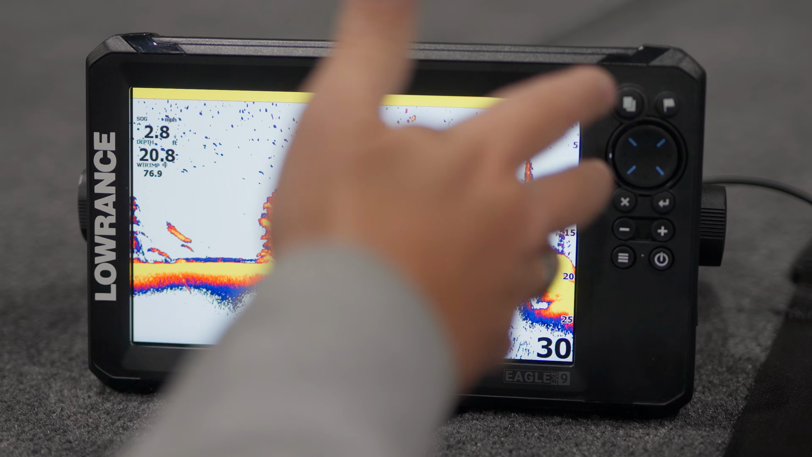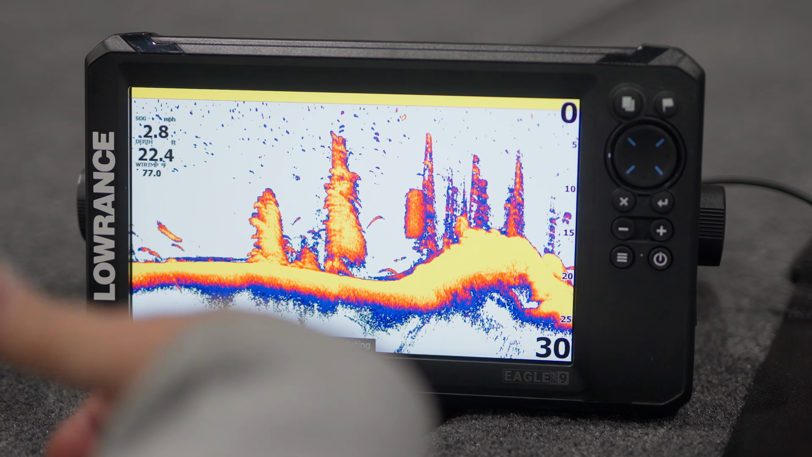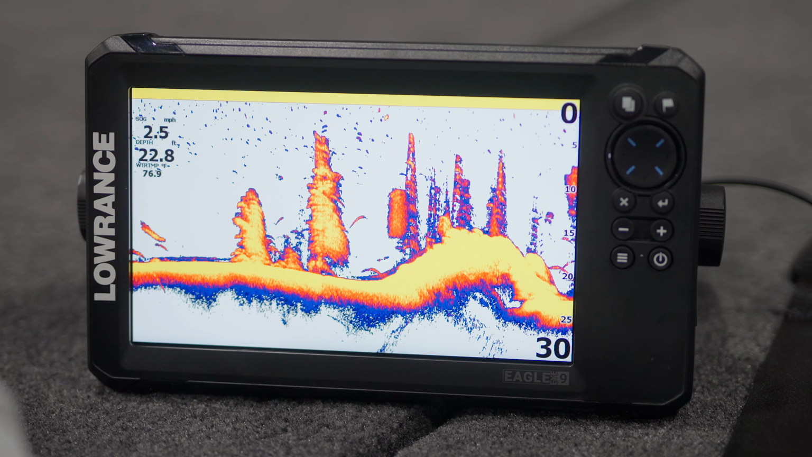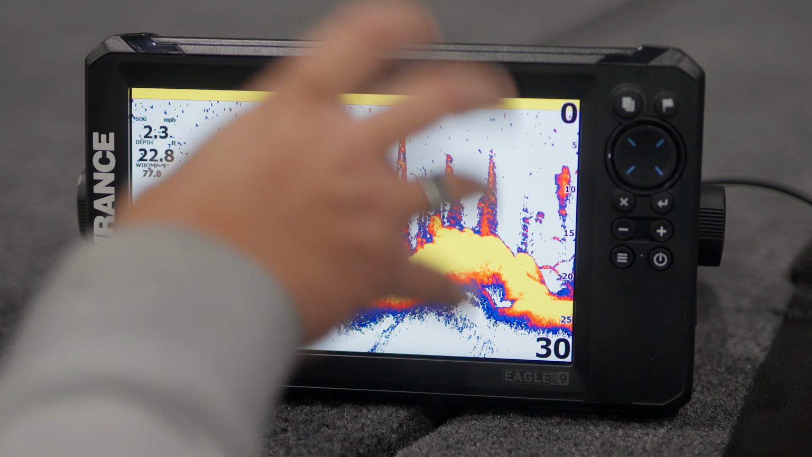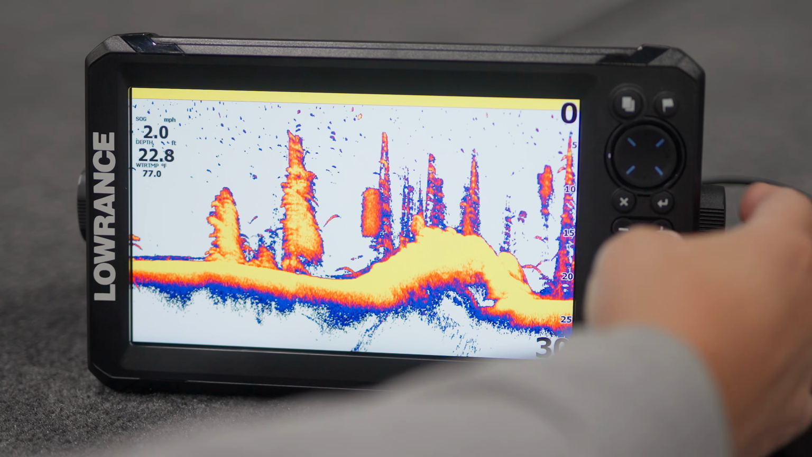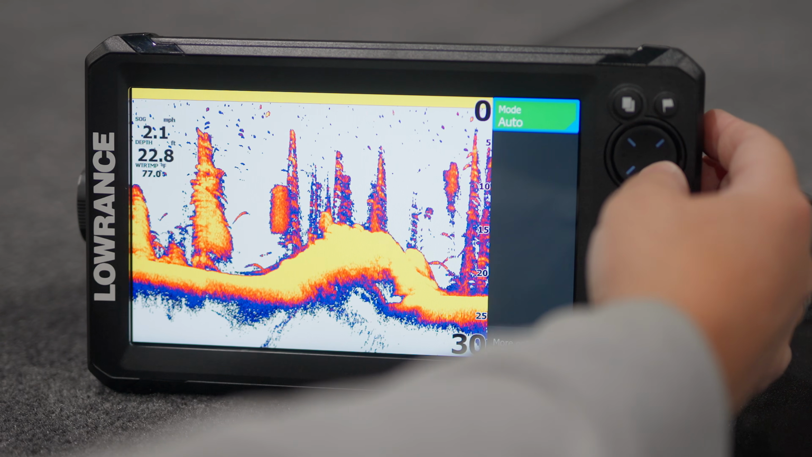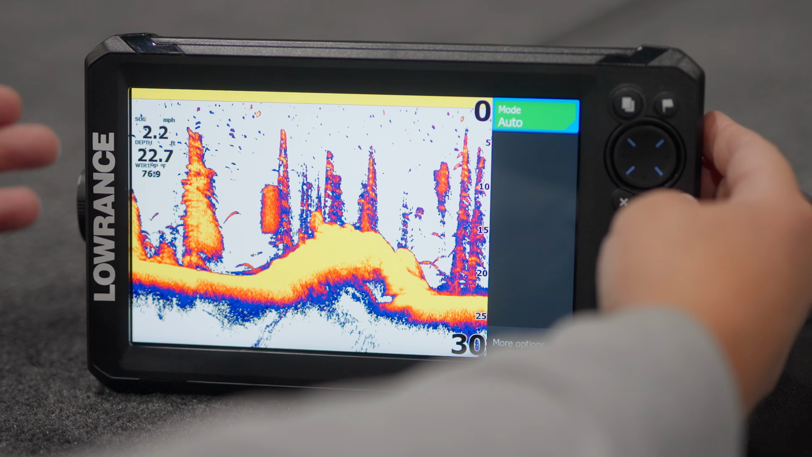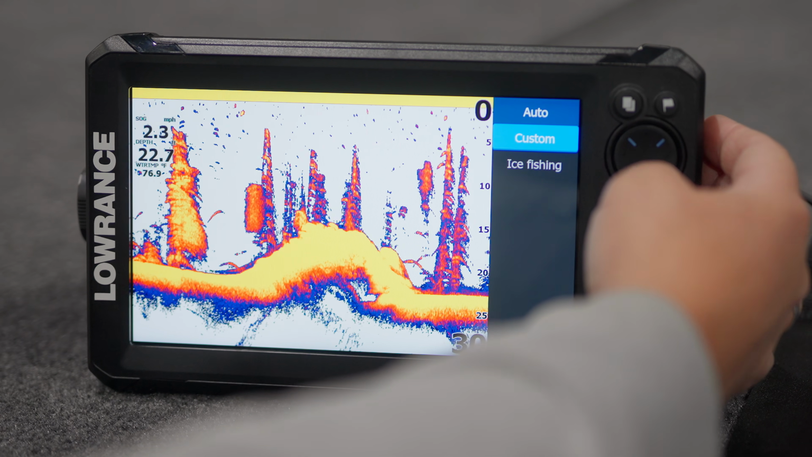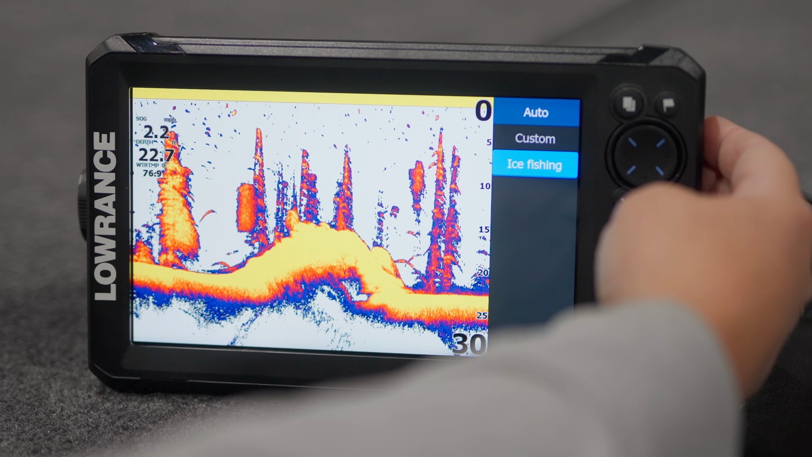Basic 2D sonar. Doesn't look anything really different than, say, your Lives or Pro units or Elite FS with the 3-in-1 or the 3-in-1 HD, but it does look very good detail. Again, we hit our menu button. Don't have a lot of options here. Auto is what it's going to be set on. If we click into that, you could do custom, or we could go into the ice fishing mode.